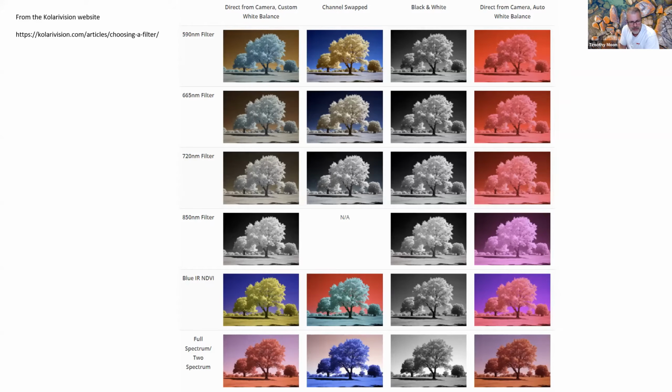And then down the bottom, you can get into all manner of filters and combinations, and essentially you can just go ballistic with the colorways and the things you can produce. So that's not a full explanation.